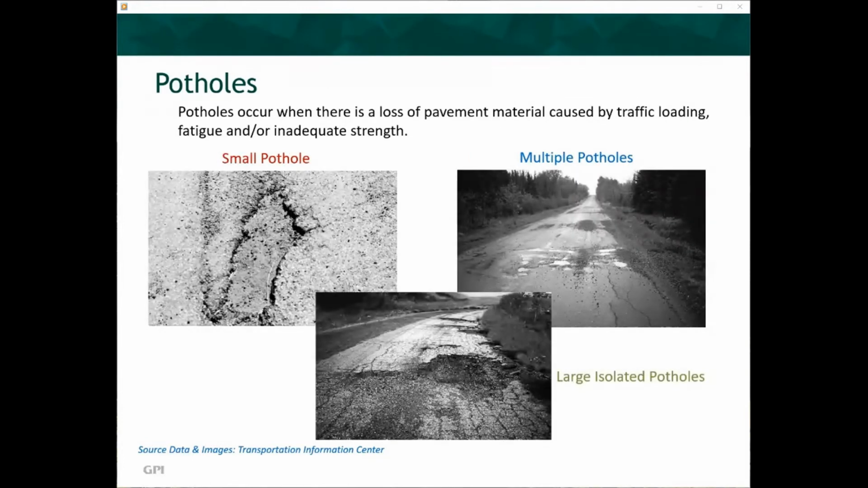Potholes occur when there is a loss of pavement material caused by traffic loading, fatigue, and/or inadequate strength. Single small potholes are annoying bumps as we drive down the highway. Multiple potholes show pavement failures due to poor substrate, frost heave, or poor drainage. Large isolated potholes will extend not only through the asphalt surface, but into the substrate. Large potholes also have a variety of cracking types occurring in the adjacent asphalt surface. Large potholes result in further deterioration due to traffic pressure and water incursion causing frost heave.